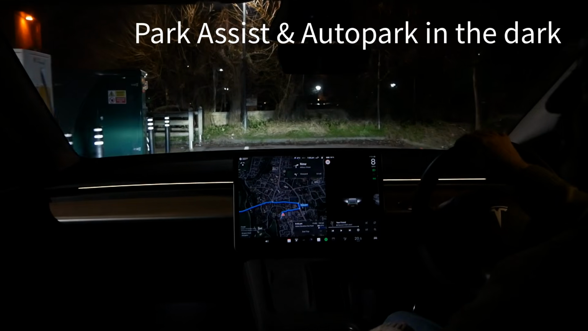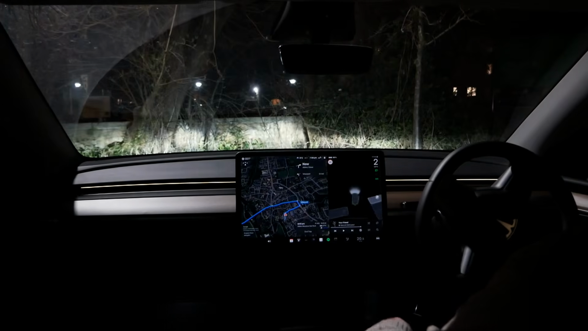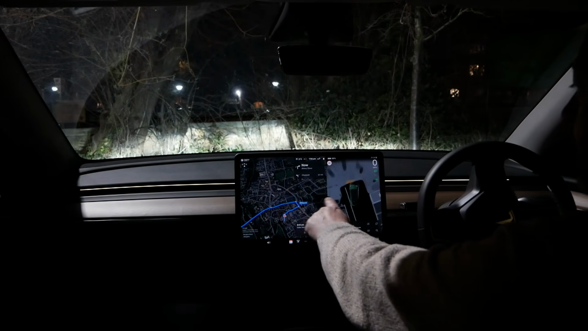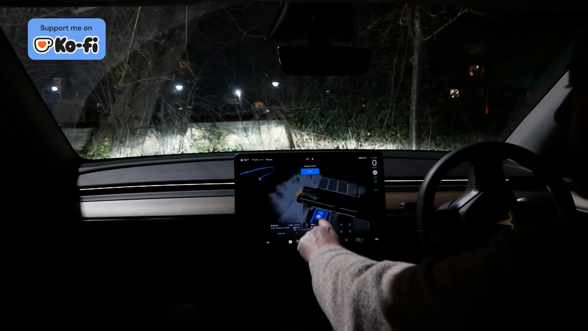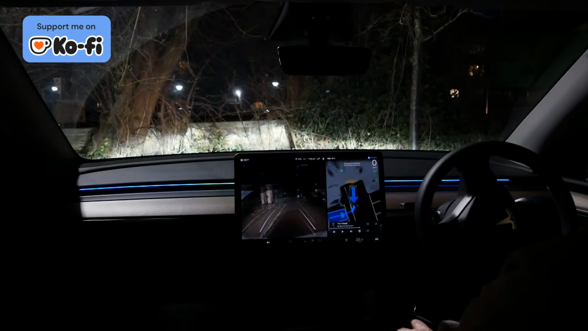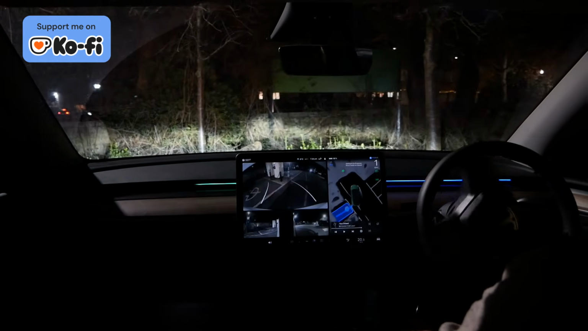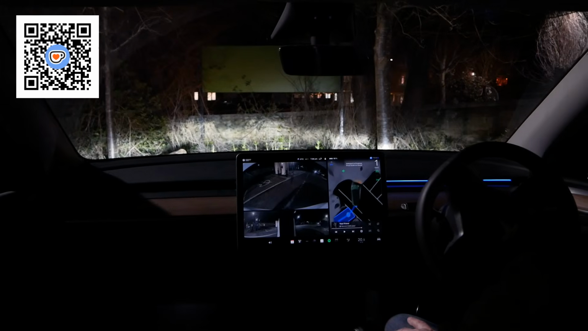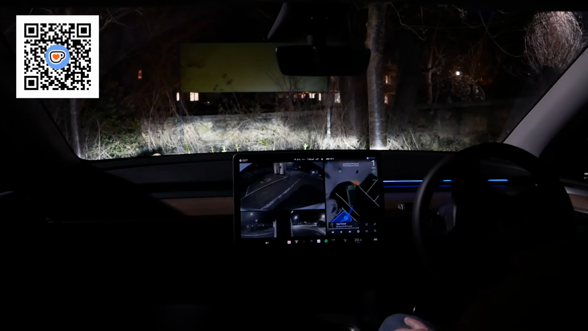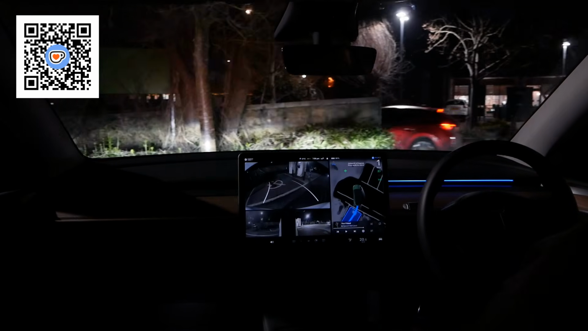So let's use AutoPark to reverse to those chargers. There. So there is overhead lighting here. So even though it is quite late now, what is it? It's 8 o'clock at night. This is still pretty well lit, as you can see, but there's lots of bollards here.